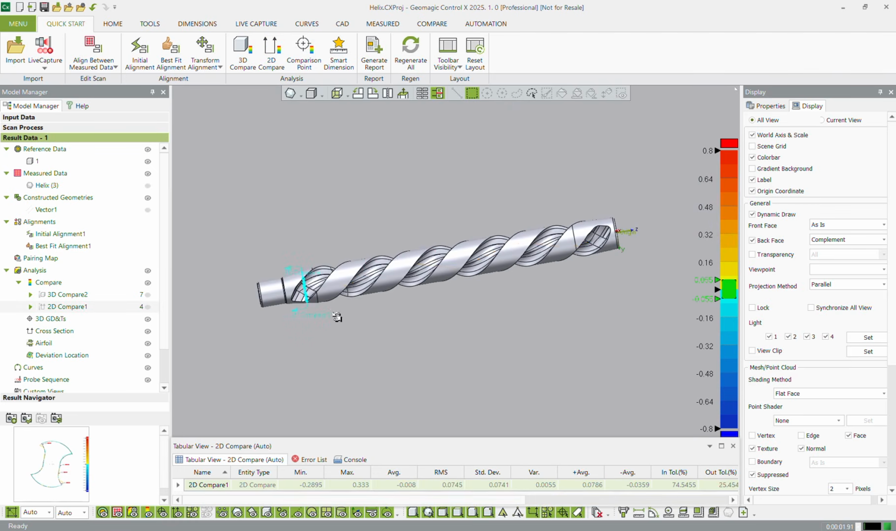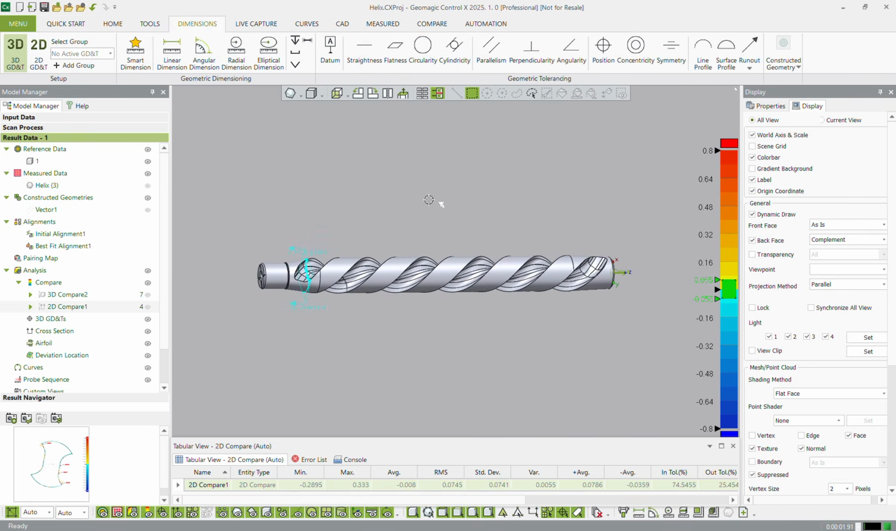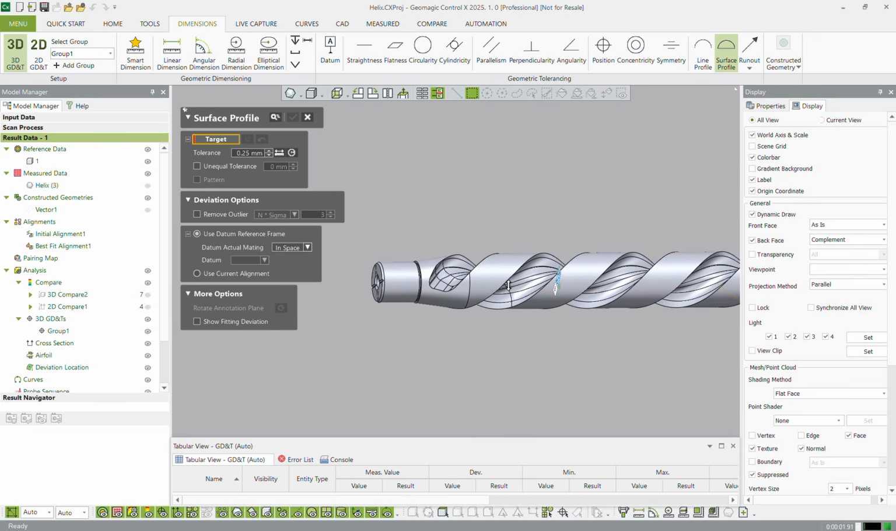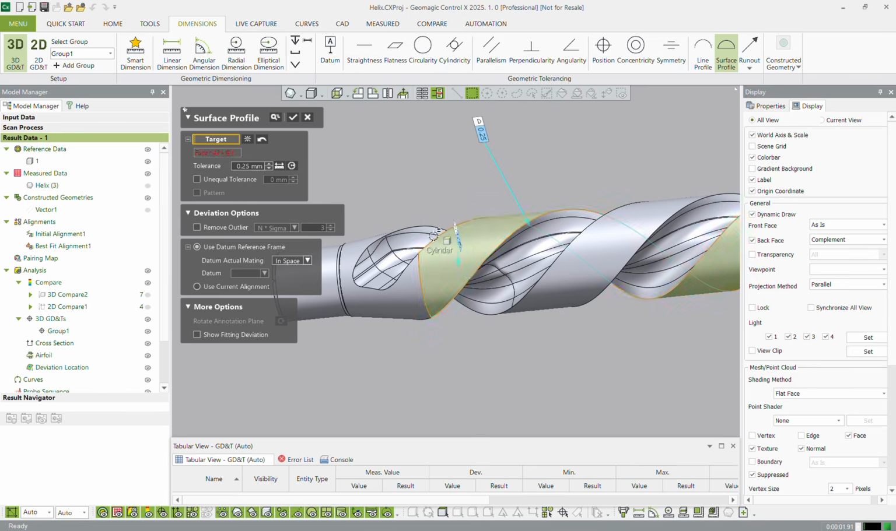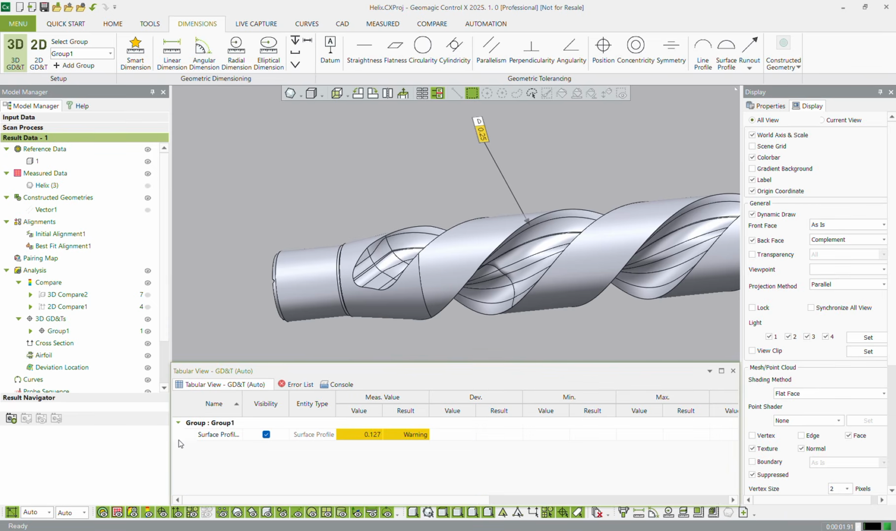Now, if we were actually inspecting something like this, what we'd probably want to do is come to our Dimensions tab and start adding some surface profile callouts. So we can grab this cylinder, hit the check mark. You can see there it measures it, and we can even see in our table view the value is 0.127.